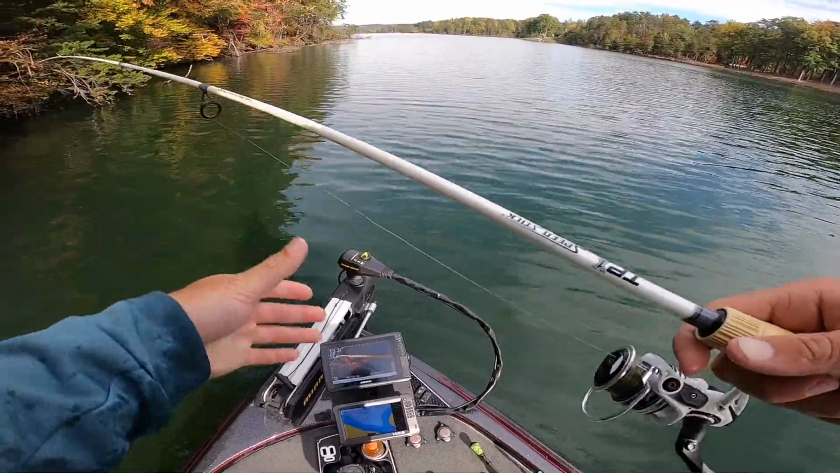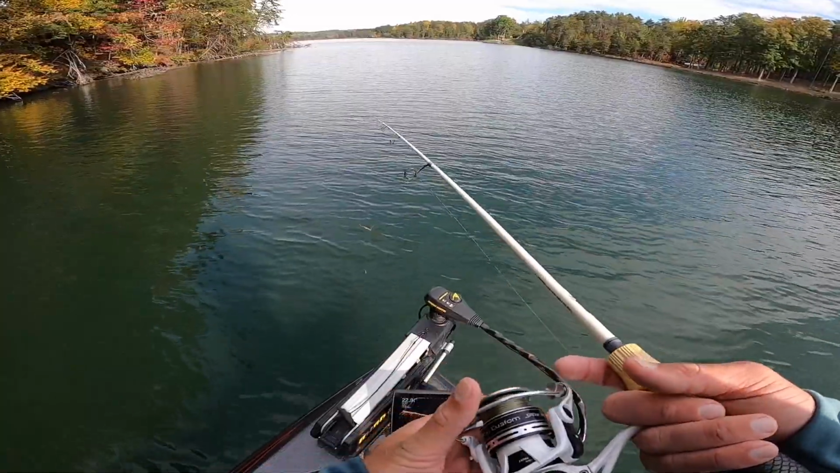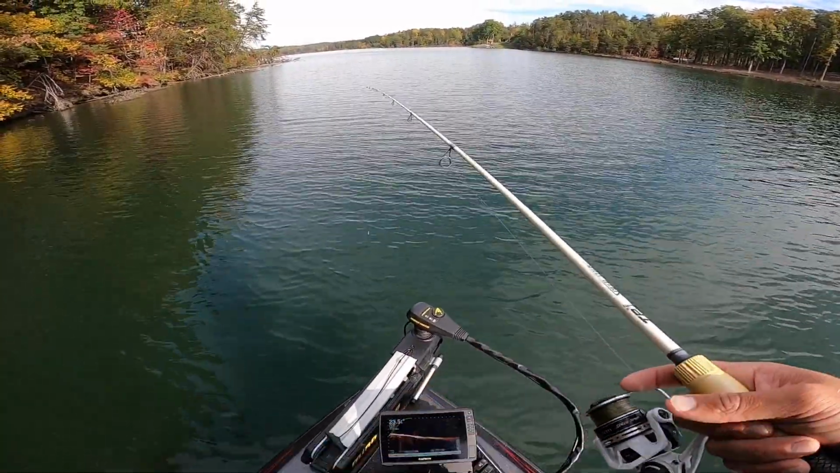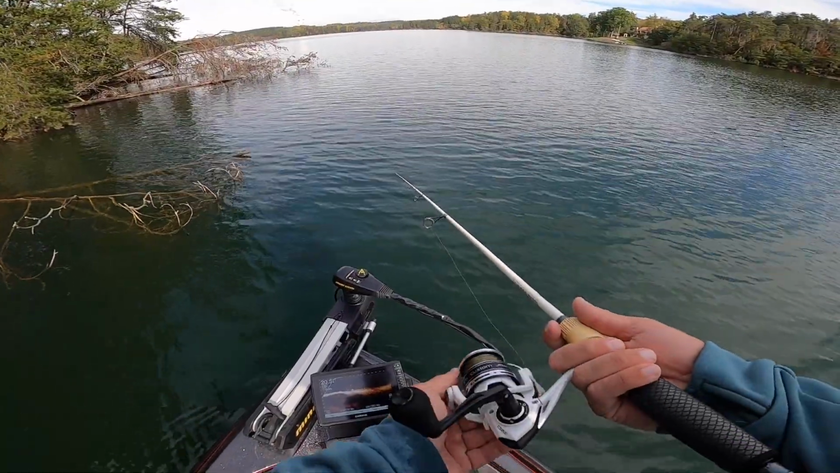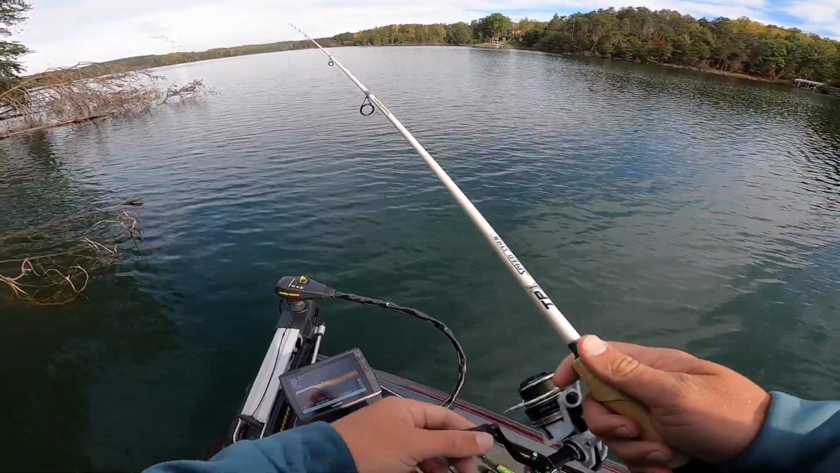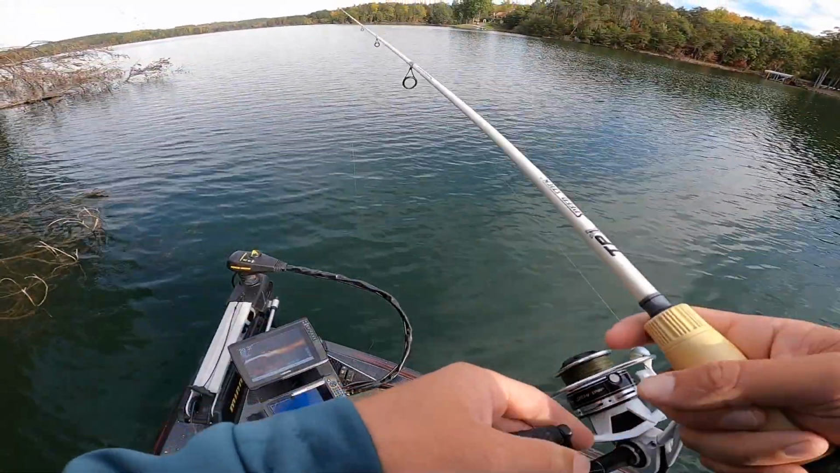So that was cool. See if we can find another one cruising. He was legit just cruising up and down this bank. Dang it, dude.